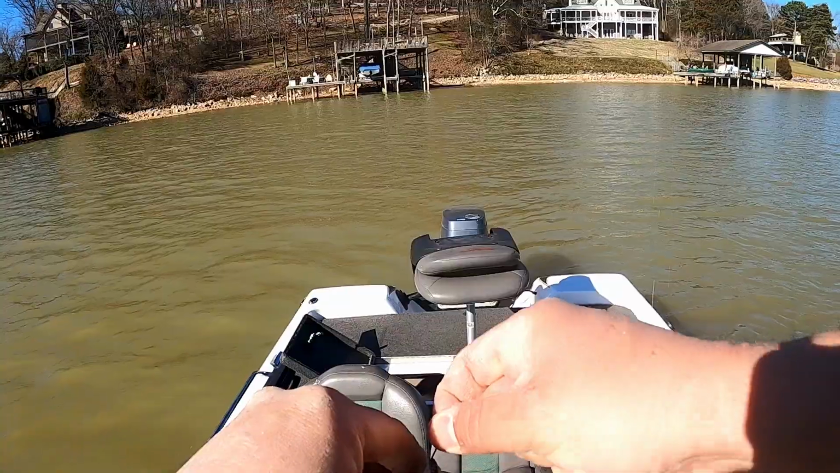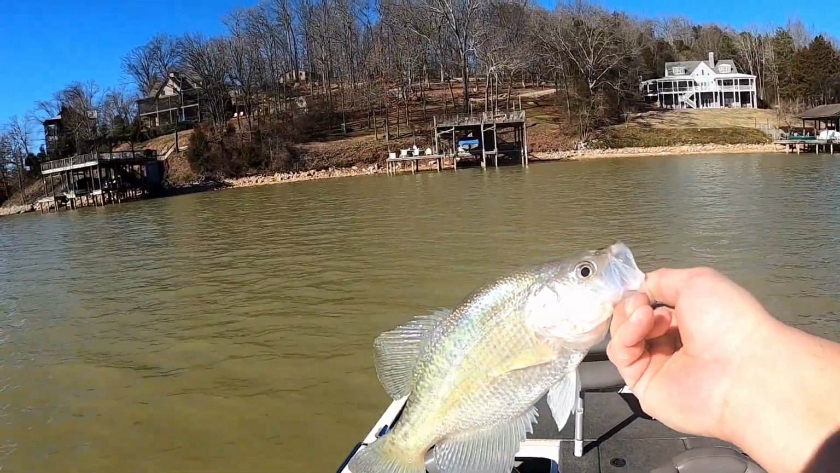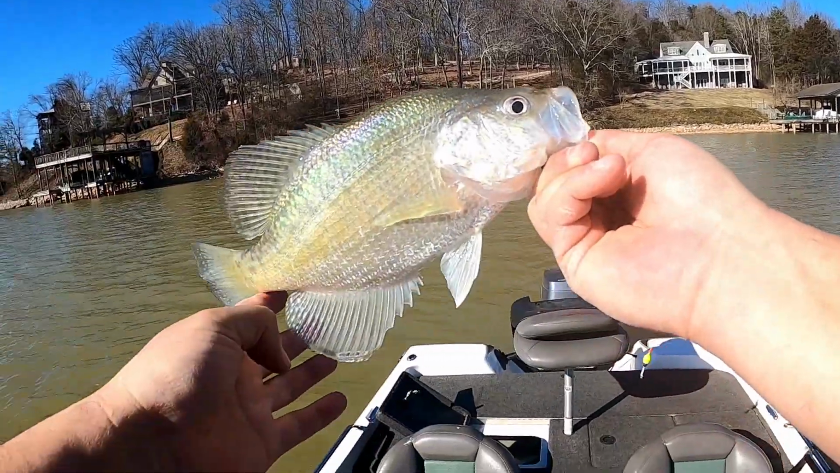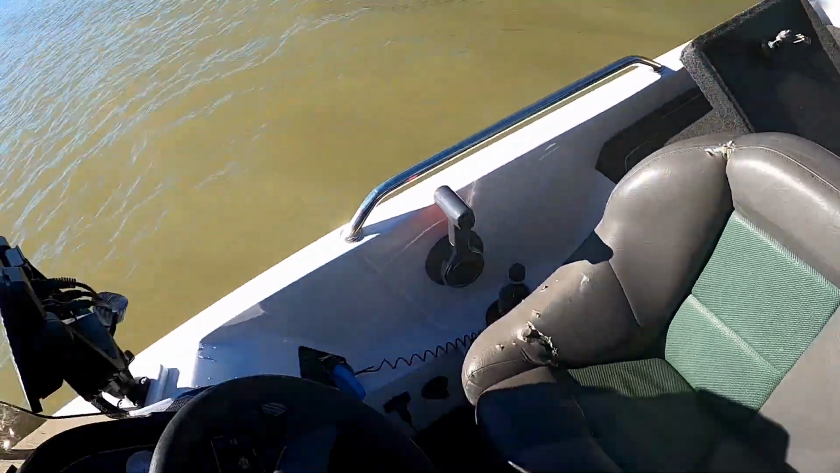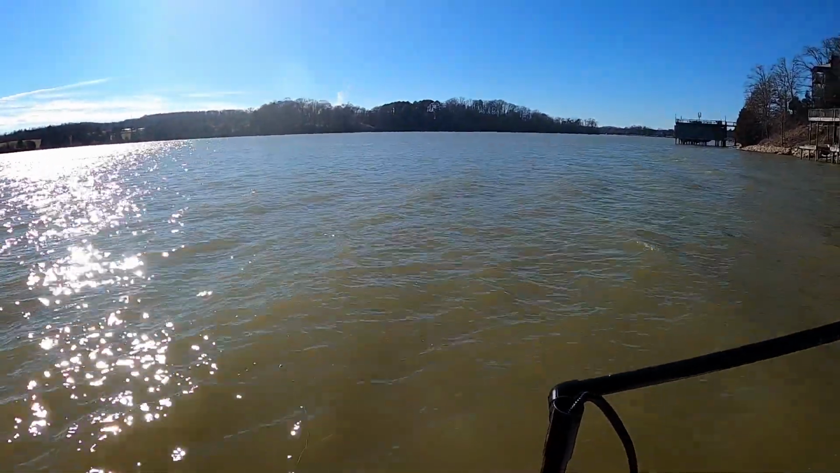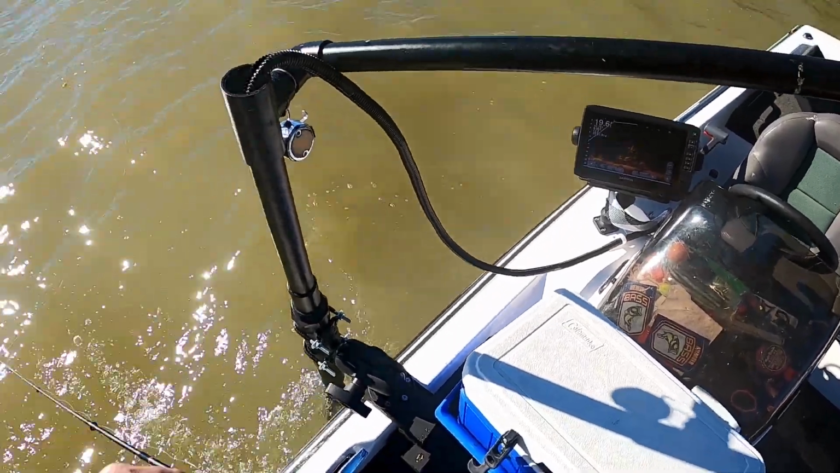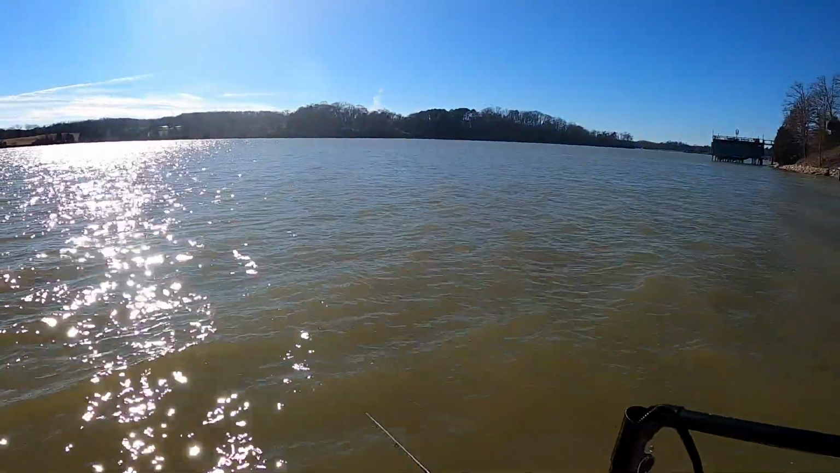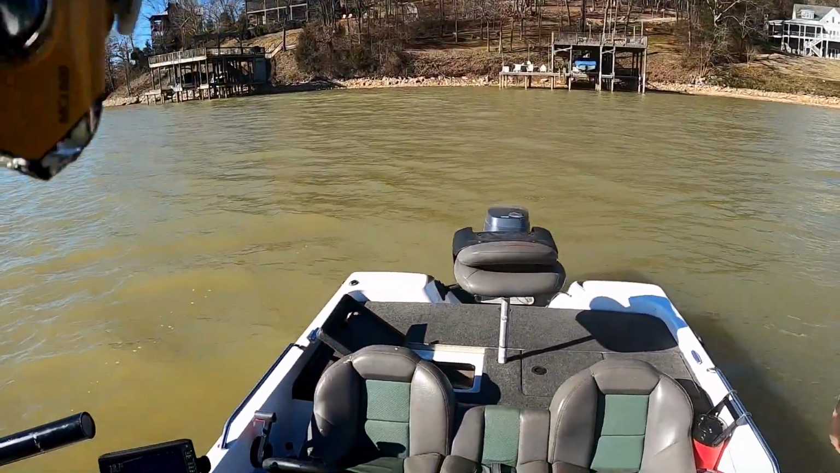I like it when you don't have to measure. We will anyways, though. Let's make sure. Yeah, he's an 11. If you noticed or not, that bobber did not go down.